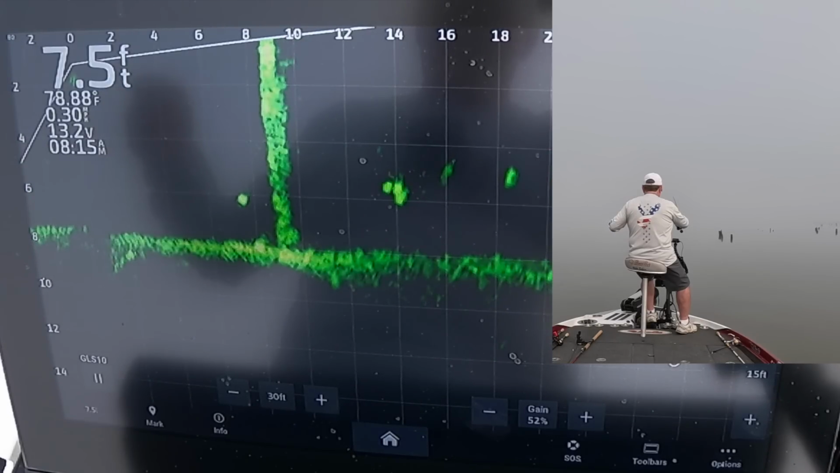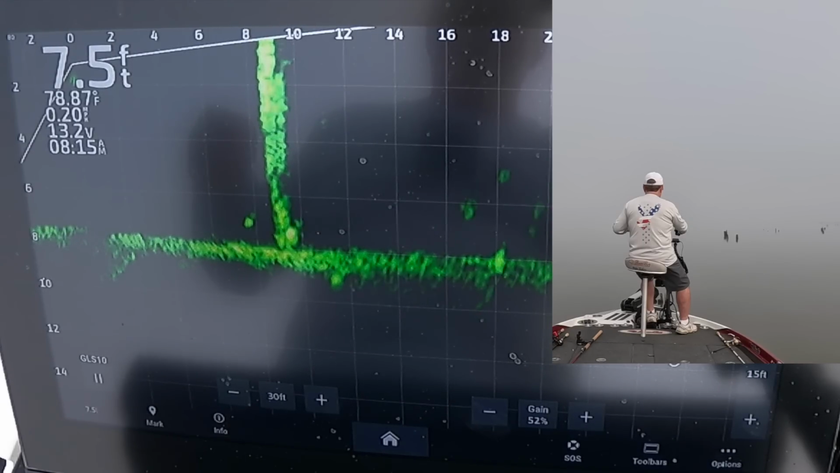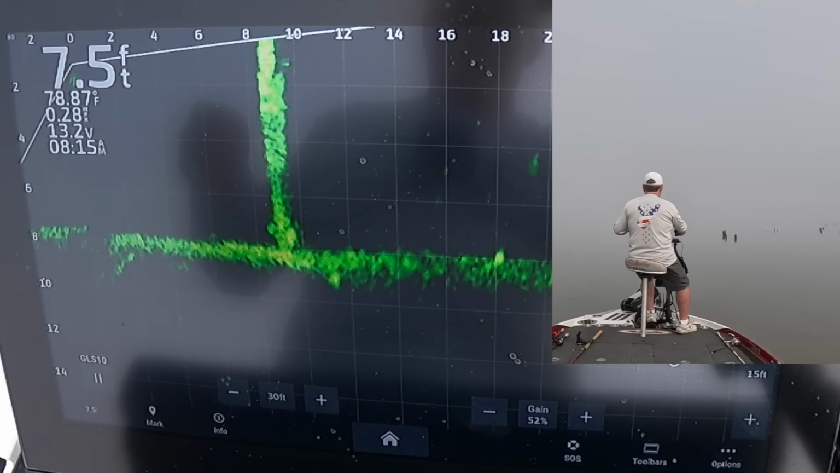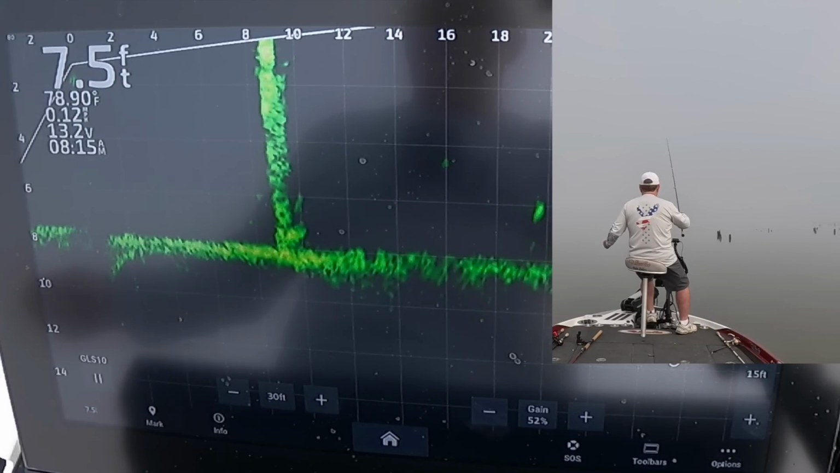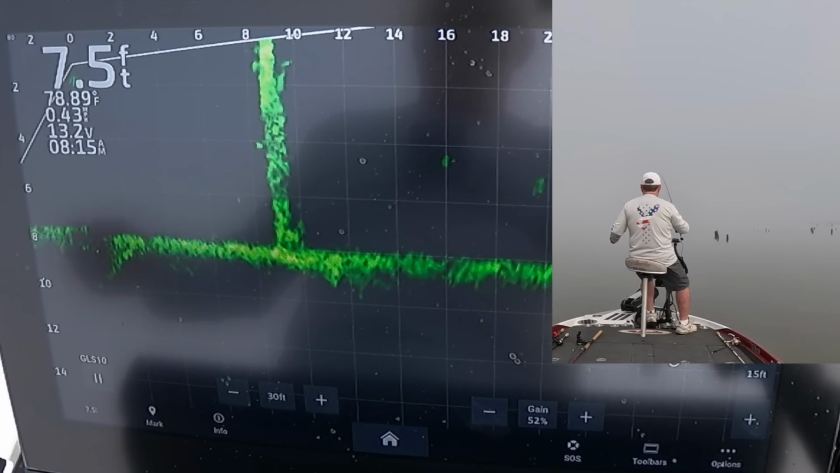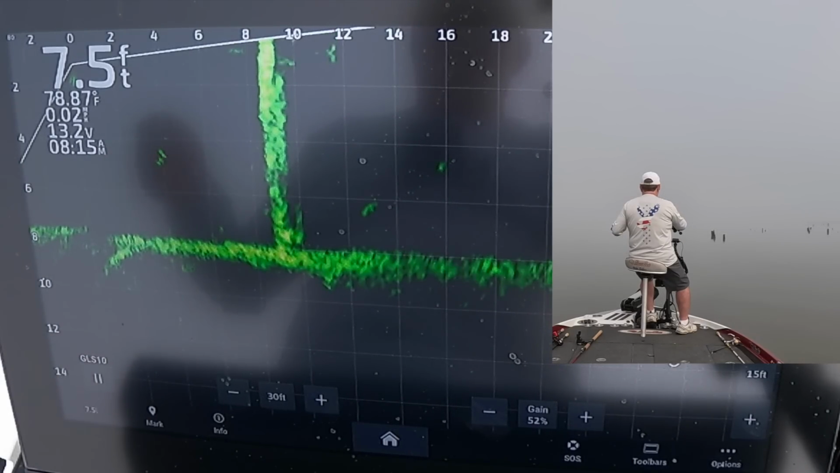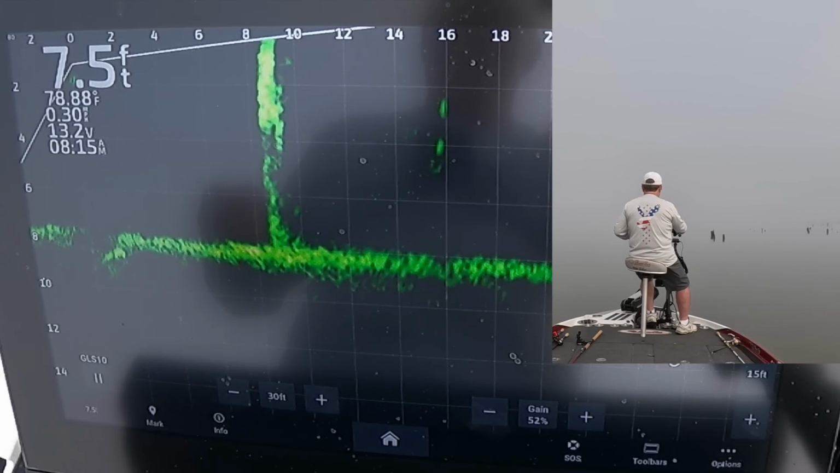All right. Goes my jig down. On the other side of the tree from him. Oh, come on.